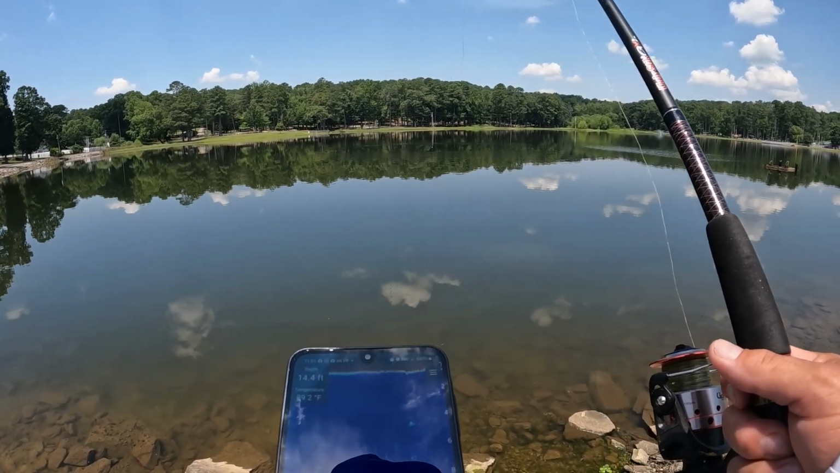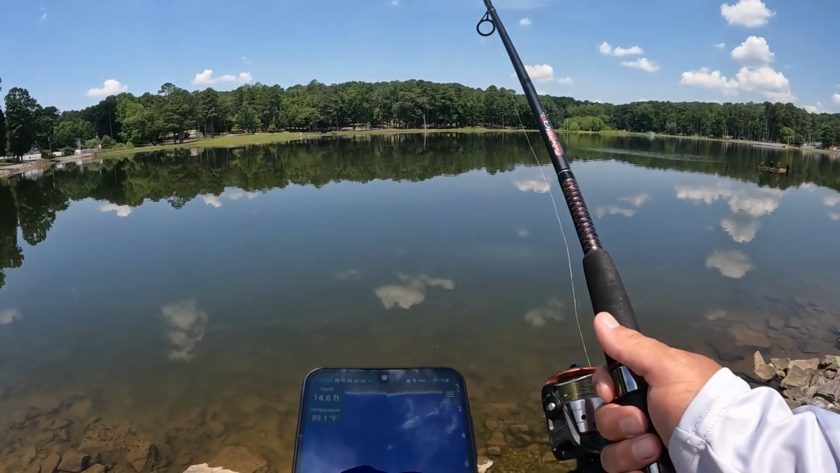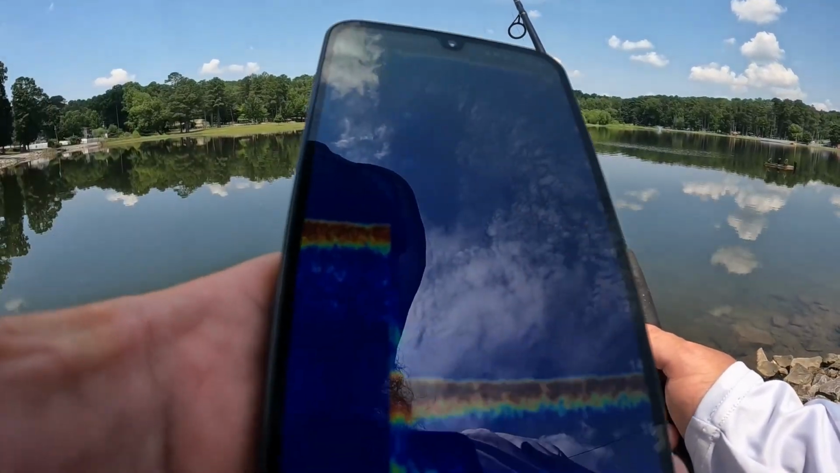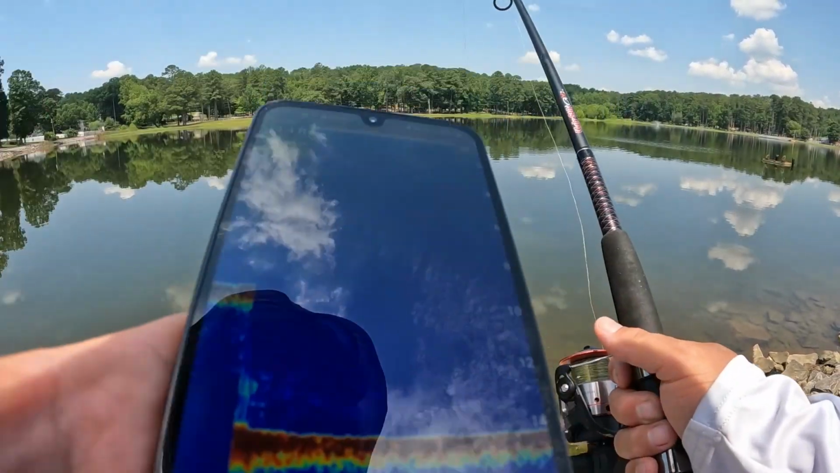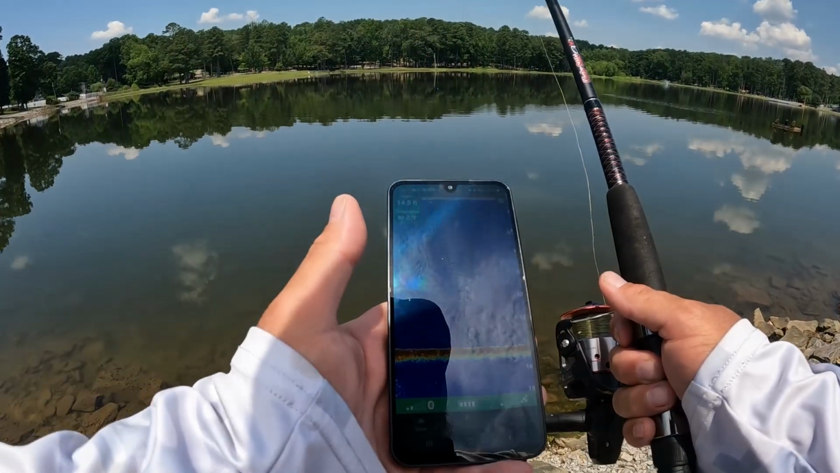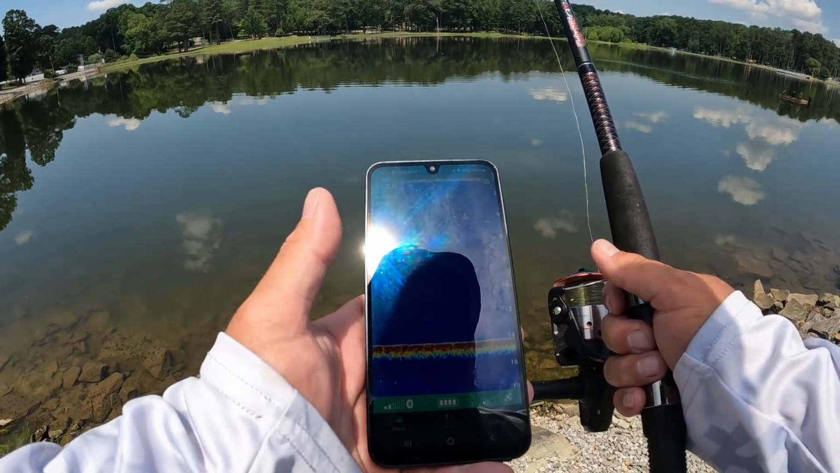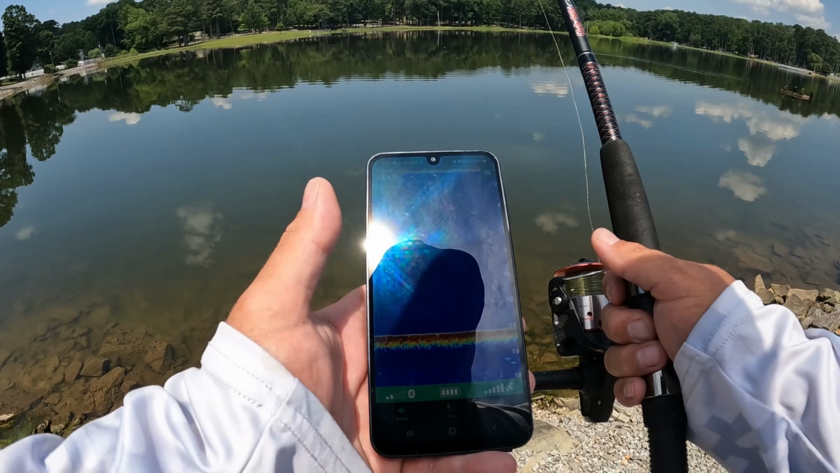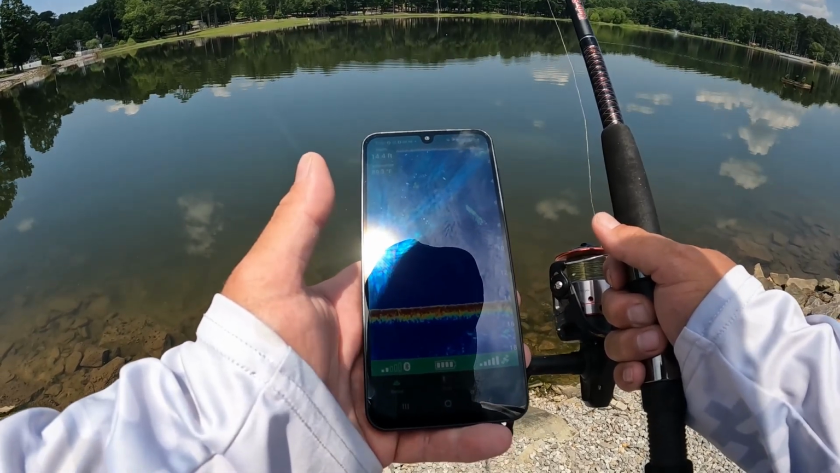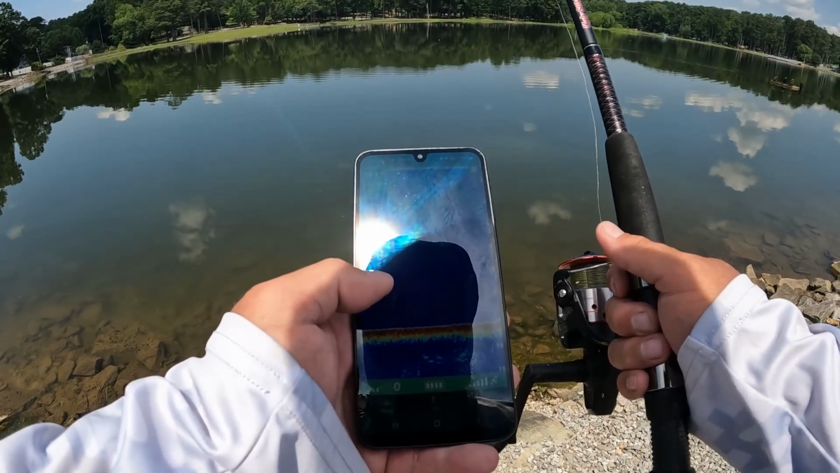14 feet of water out there. 14 foot. That's 14 feet. There's a fish with a 4 on it for about 4 feet. I guess that's the footage. I don't know. I've seen all the little fishies have numbers on it.